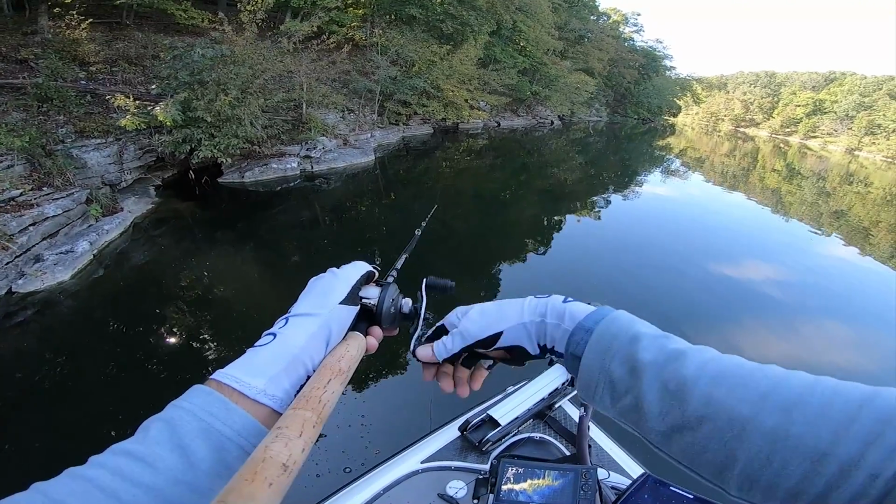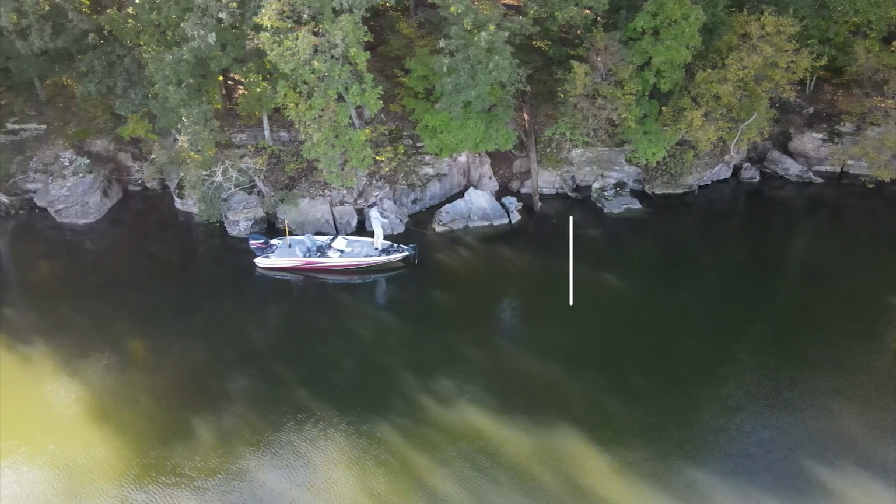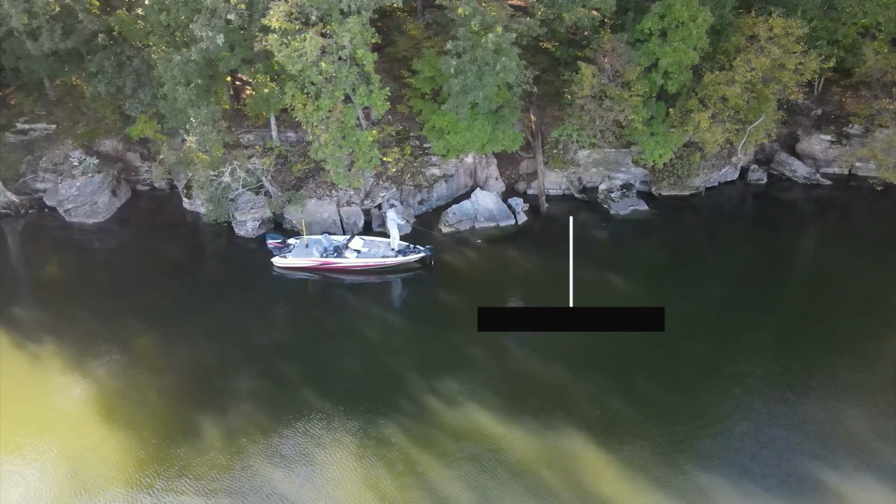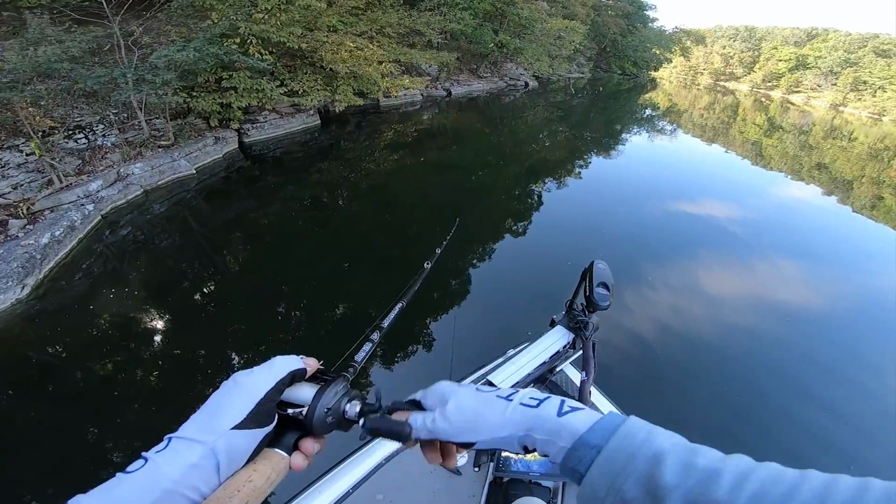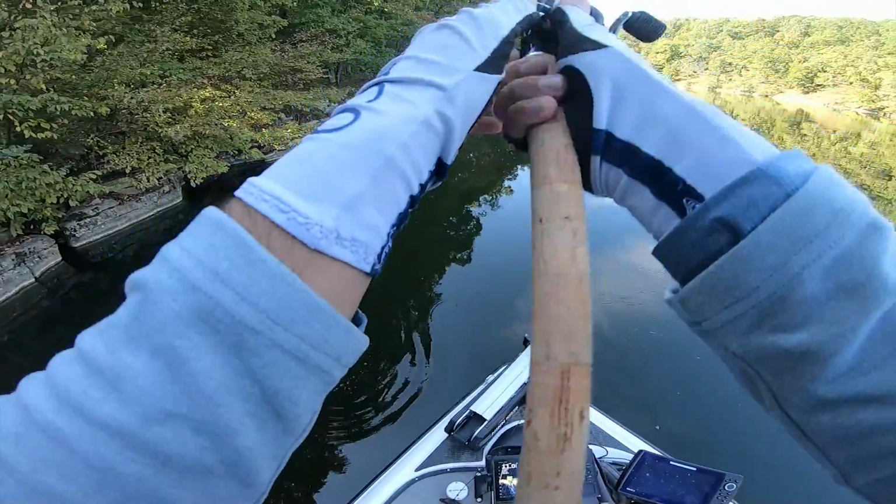So I'm slowly making my way back into one of these shorter creeks that still have this nice bluffy flat rock on it. But what I found is that I'm not really getting any followers further back into these creeks. I've gone into the back of 2 or 3 of them, and for whatever reason, I'm only seeing fish following my bait whenever I am out on the main lake, those main lake points and kind of the steeper points in general.